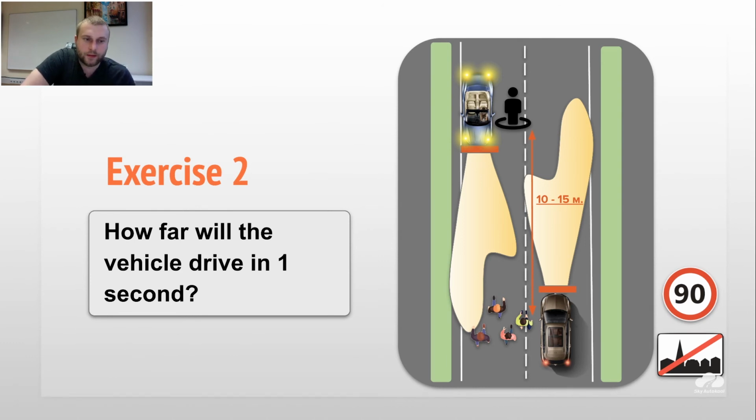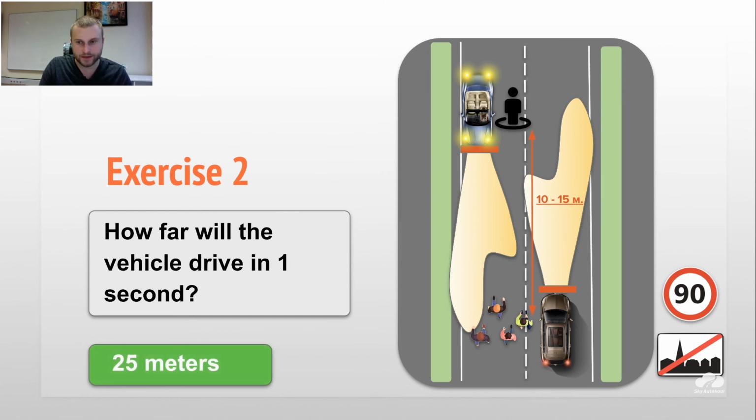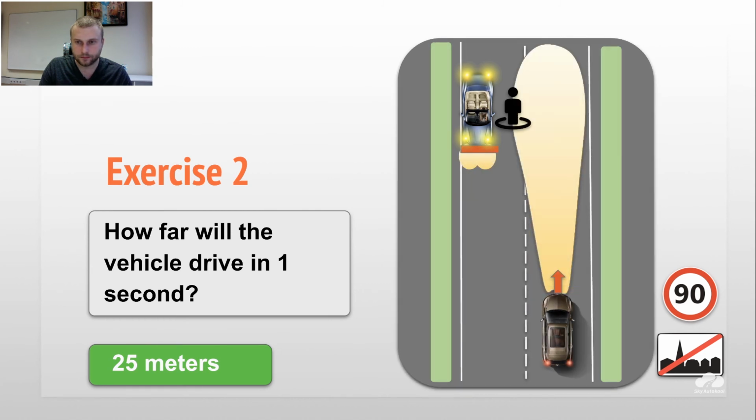How far will the vehicle drive in 1 second on 90? As you already know, 25 meters. So that's why it's important to use proper speed, proper lights on the highway, and then you can see the person walking or standing or something, and do something with the car in the right time. Also, if it's bad weather conditions, you also can use fog lights with the high beams as well.